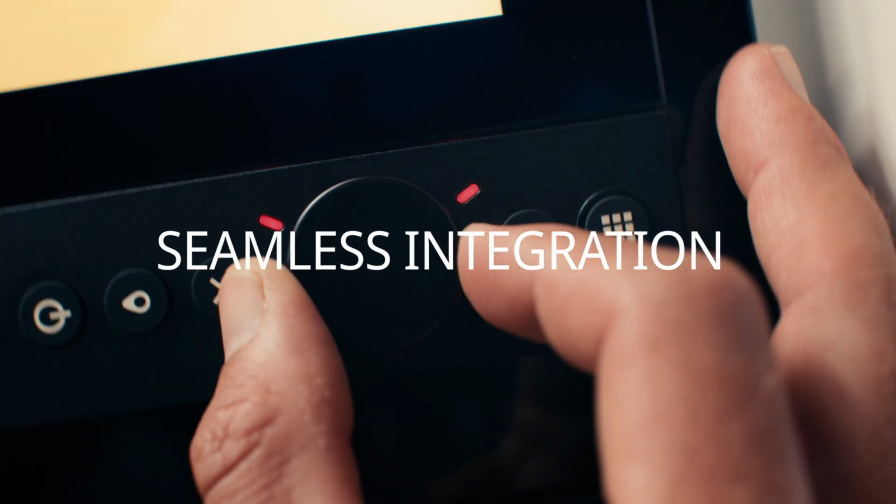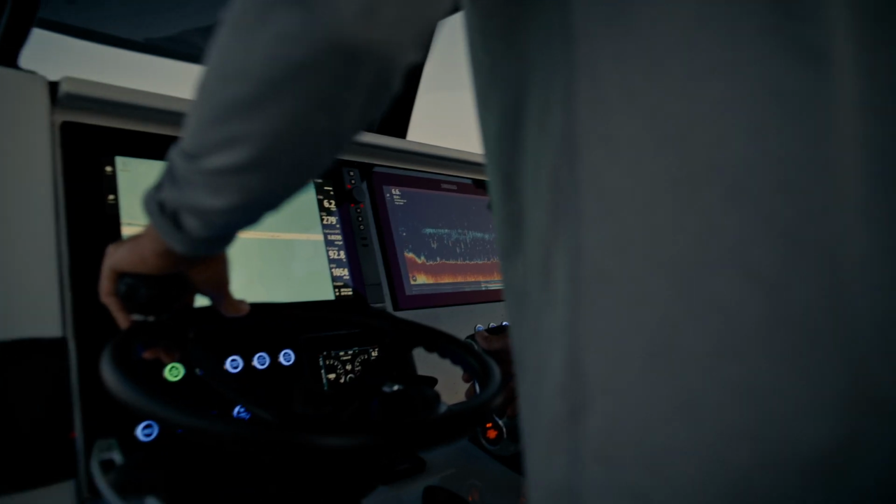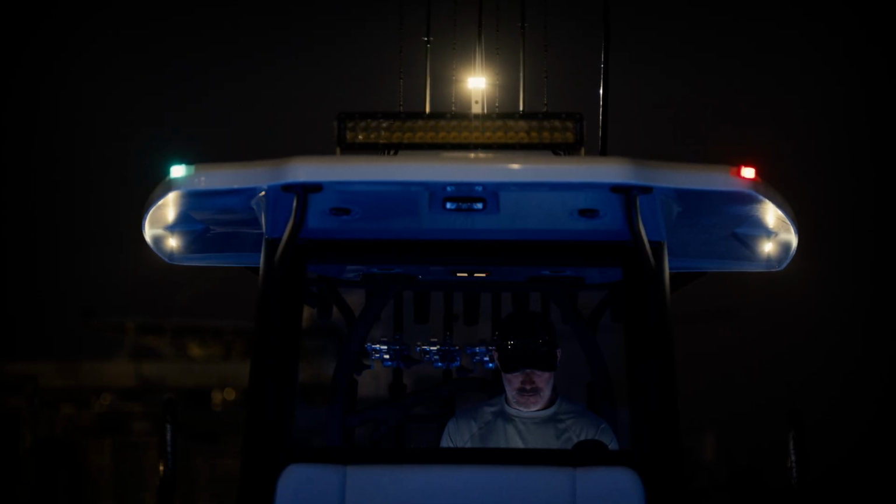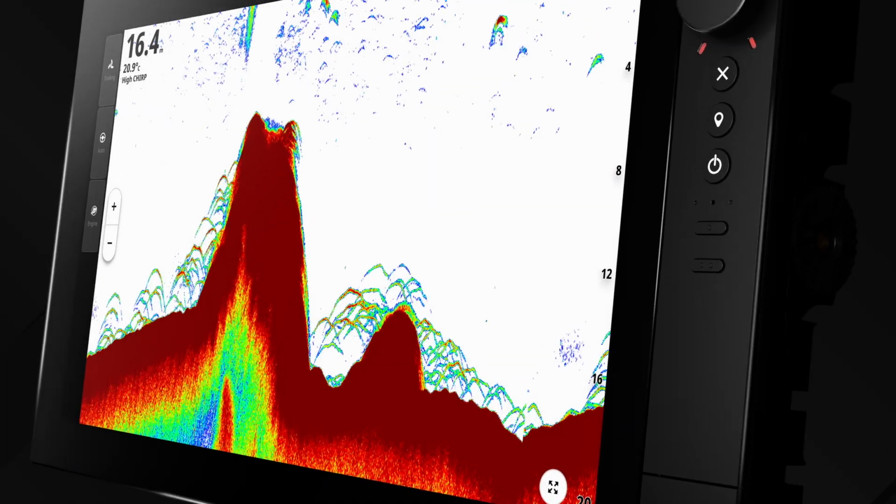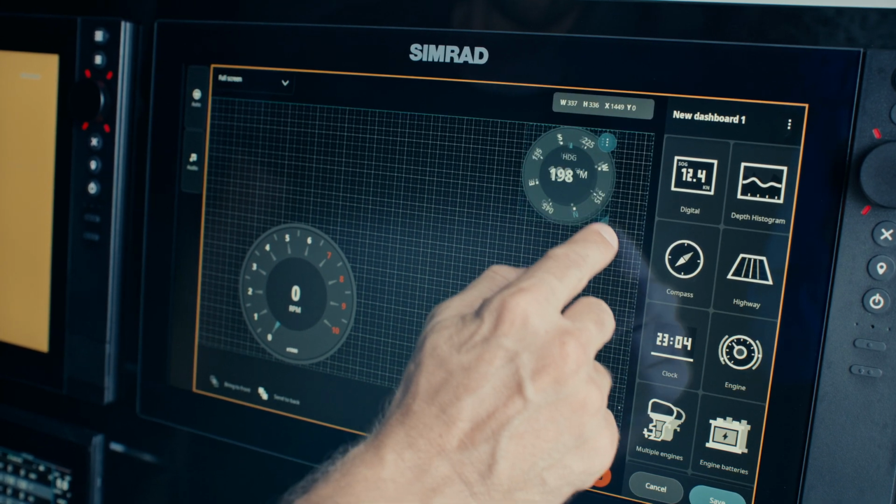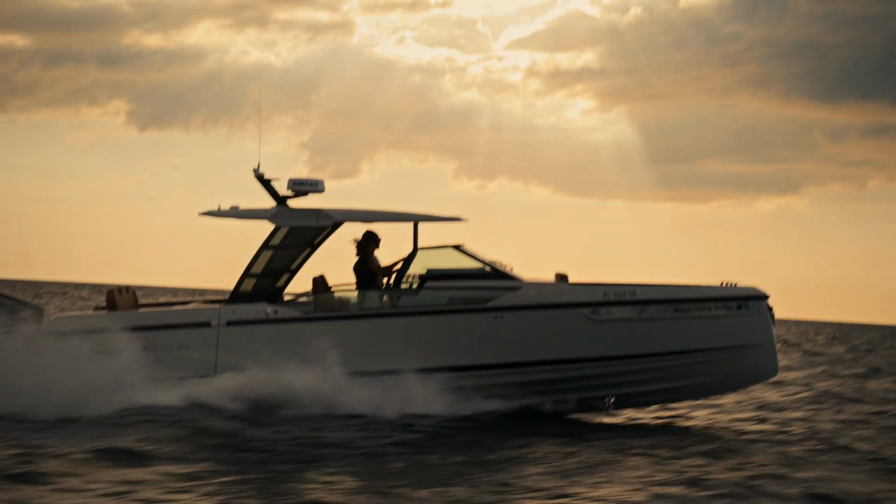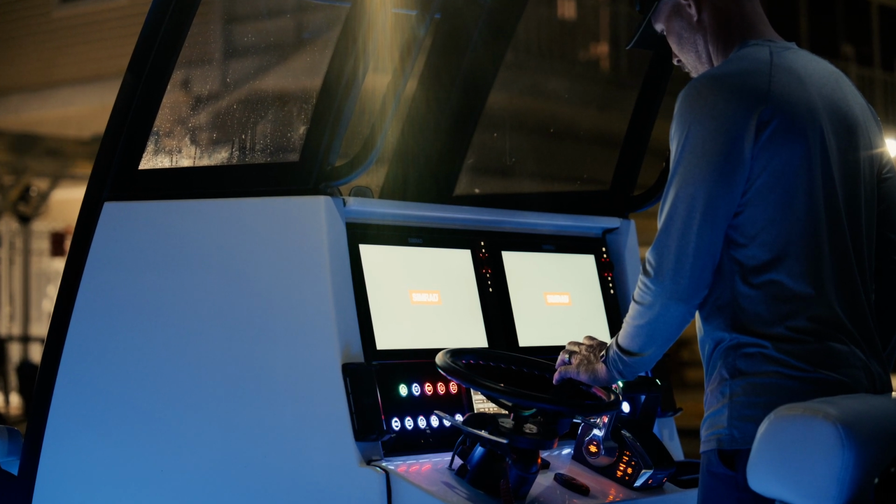NSS4 supports seamless integration with the full Simrad suite and a range of third-party tech, including IP cameras, CZone digital switching, RGBW lighting, audio, and more. NSS4 is optimized for next-level on-the-water performance, combining speed, precision, and customization to meet the needs of serious boaters. Whether you're charting, fishing, or simply cruising, NSS4 provides the seamless, intuitive experience that defines Simrad marine electronics as we